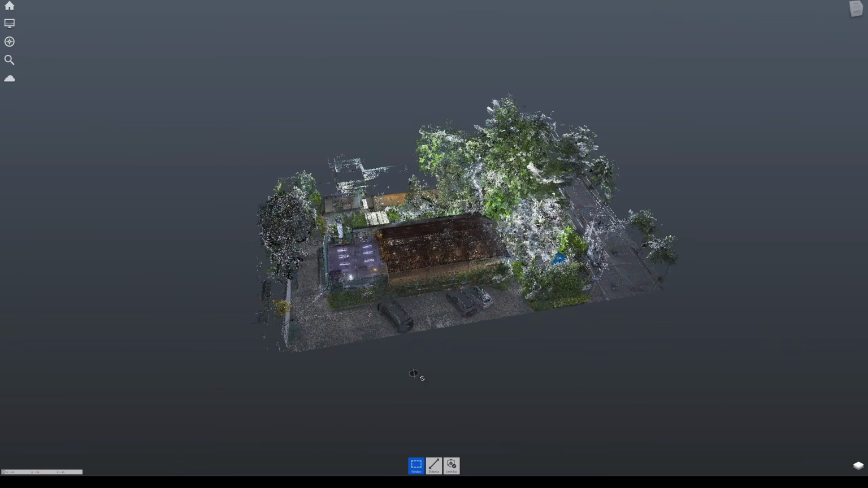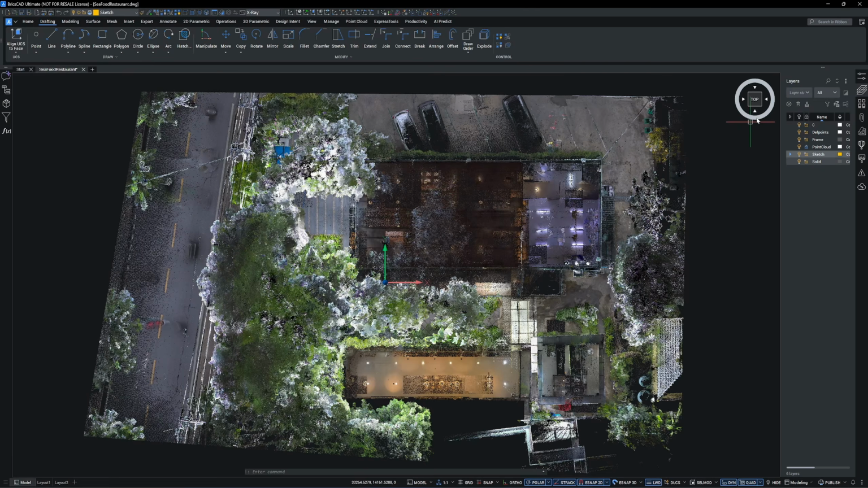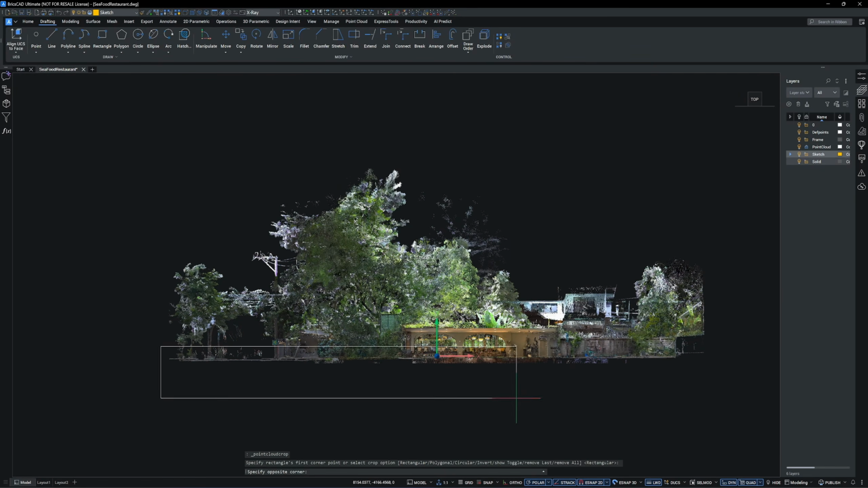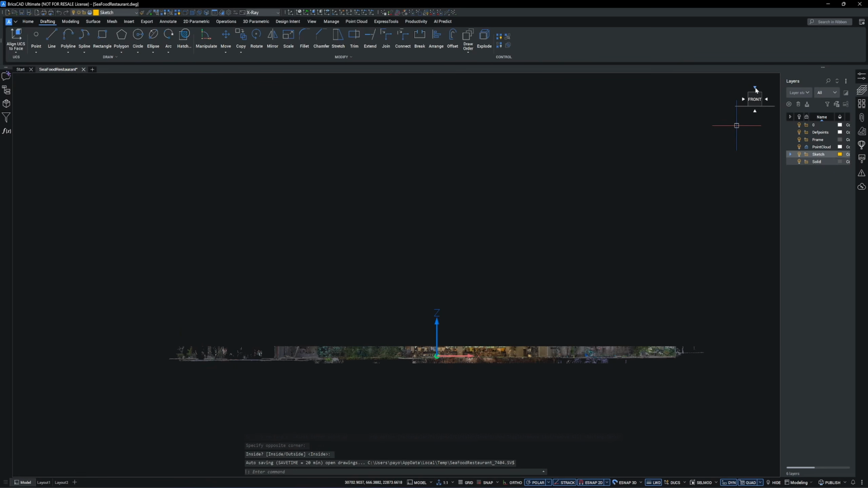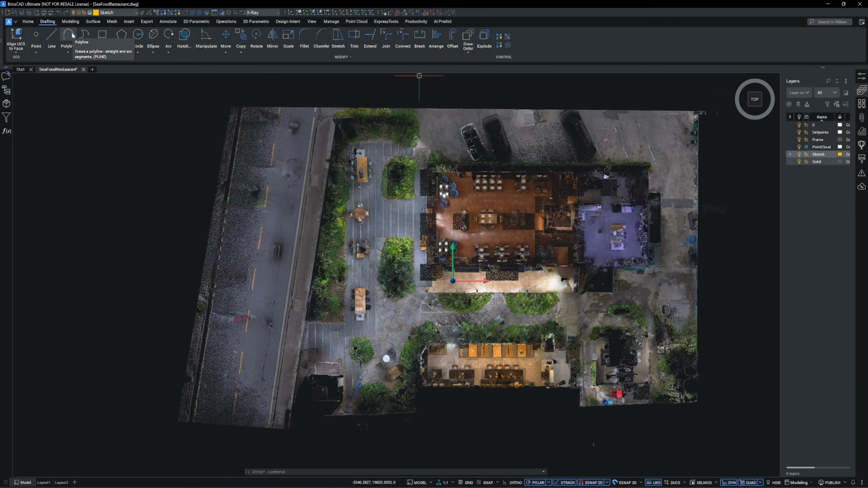The architect I'm working with already knows how to create CAD models from scan data, but locating the property boundary and the column center line is a bit tricky and requires experience, so I will assist them with this task.